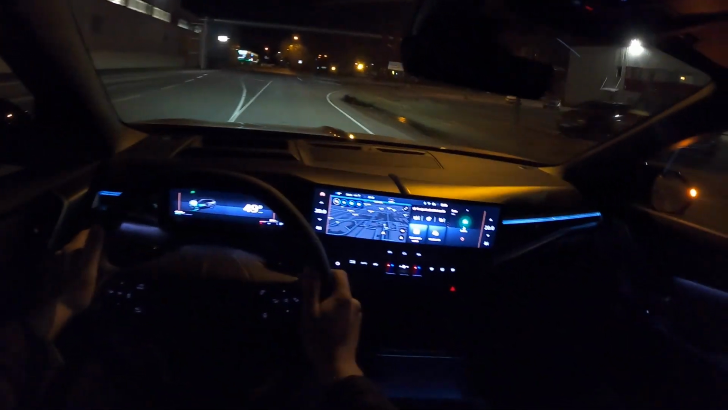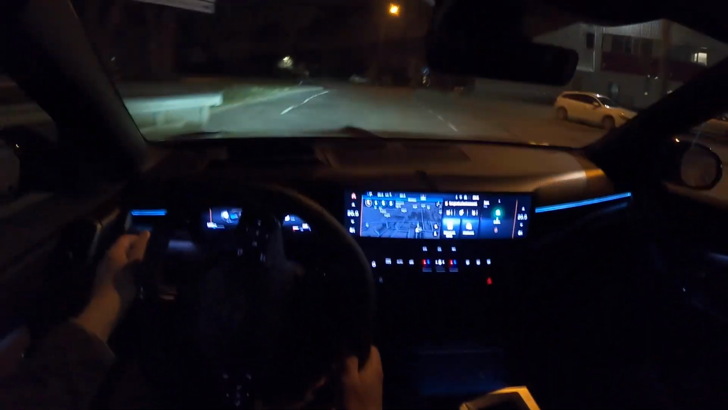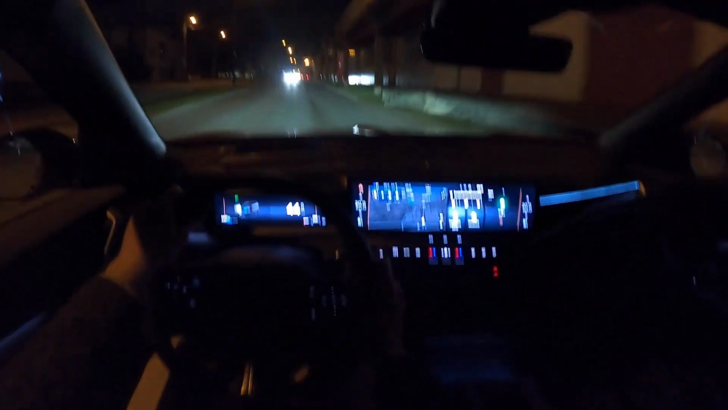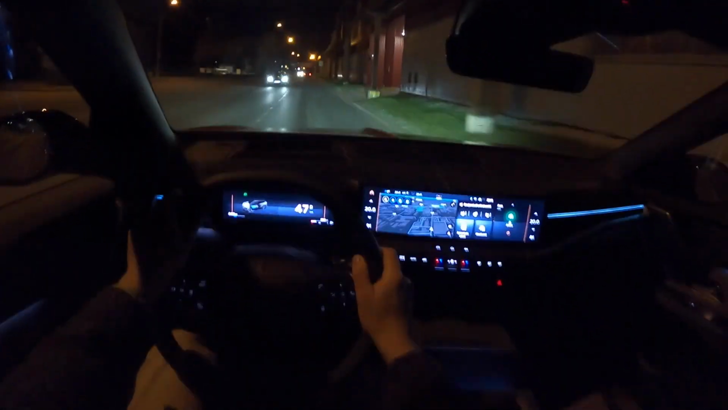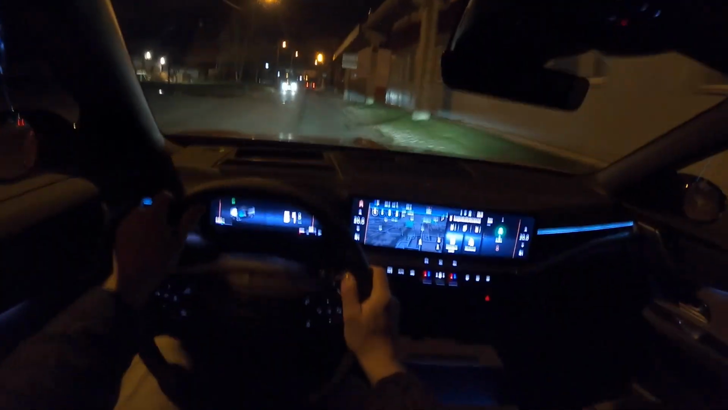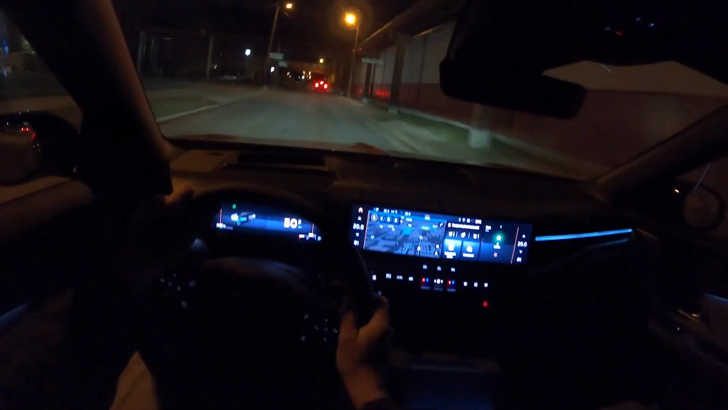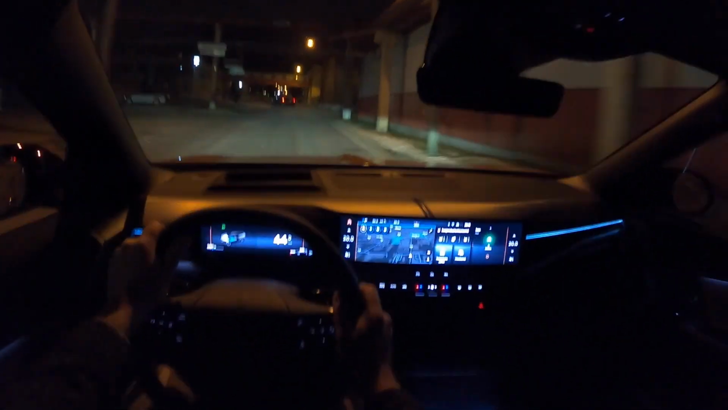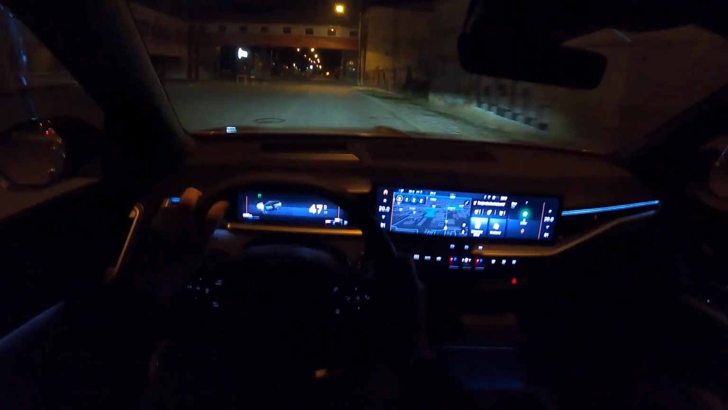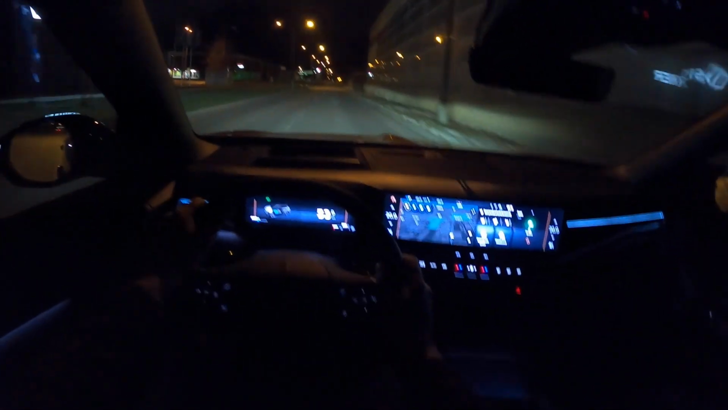So yeah, these streets are in pretty rough condition. Perfect for checking out the suspension. There are no rattles, no suspicious noise. Yeah, it seems that the suspension parts are nicely isolated.